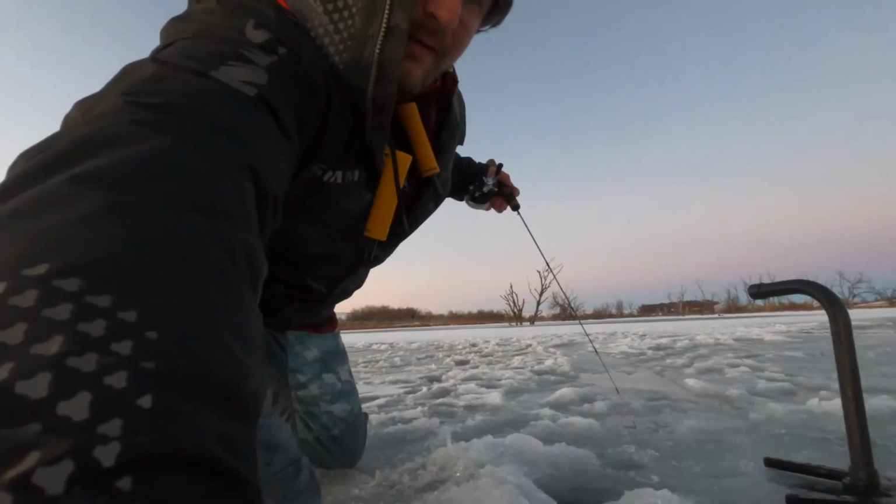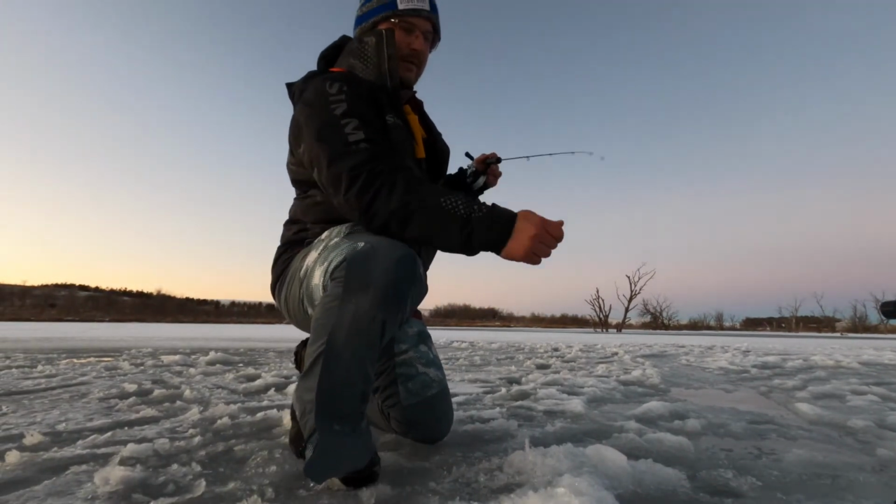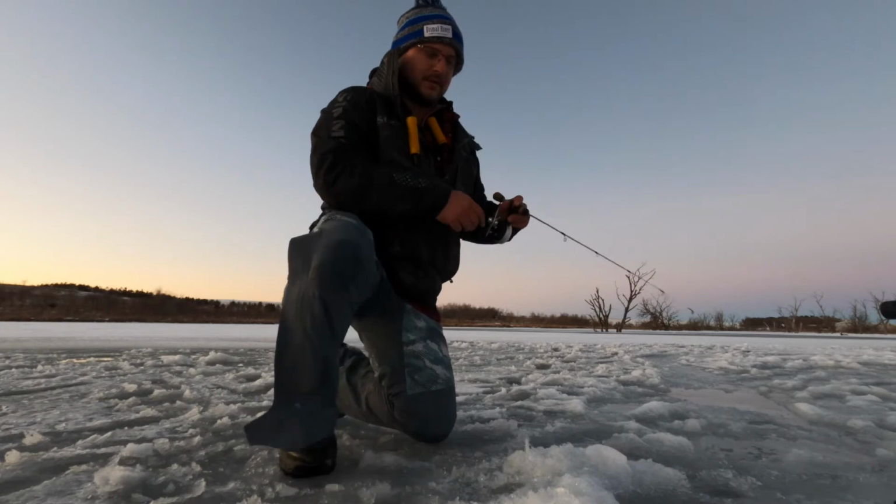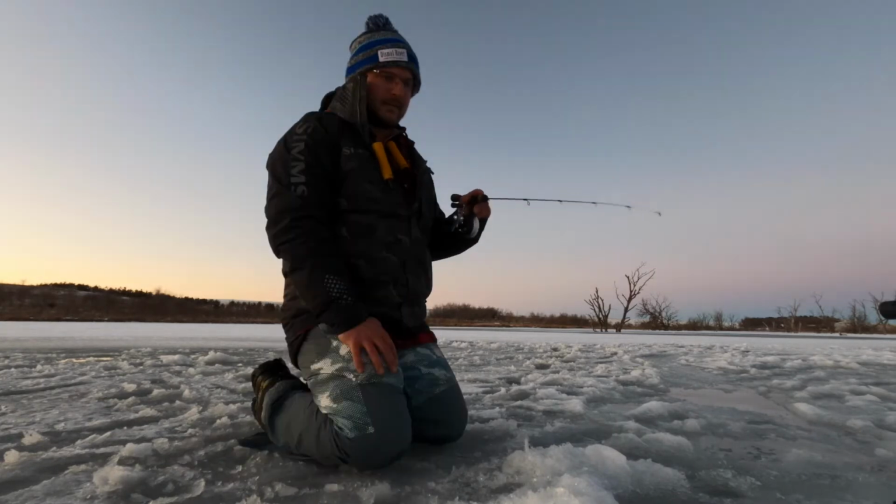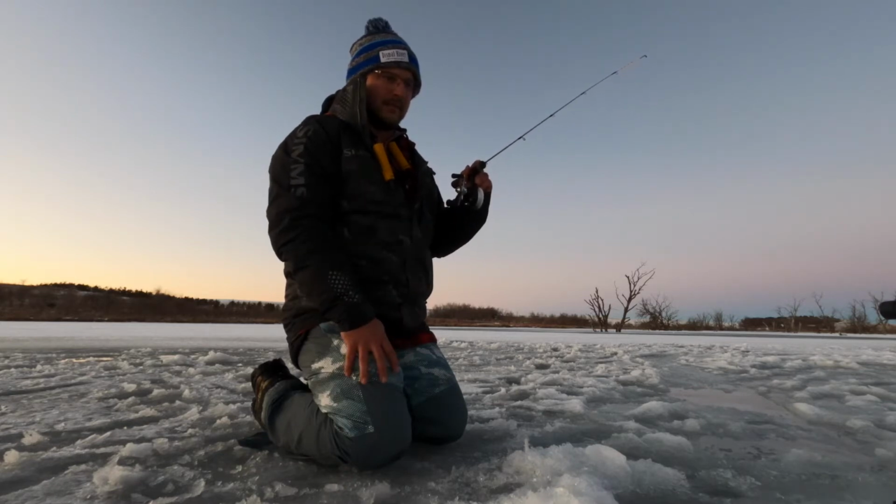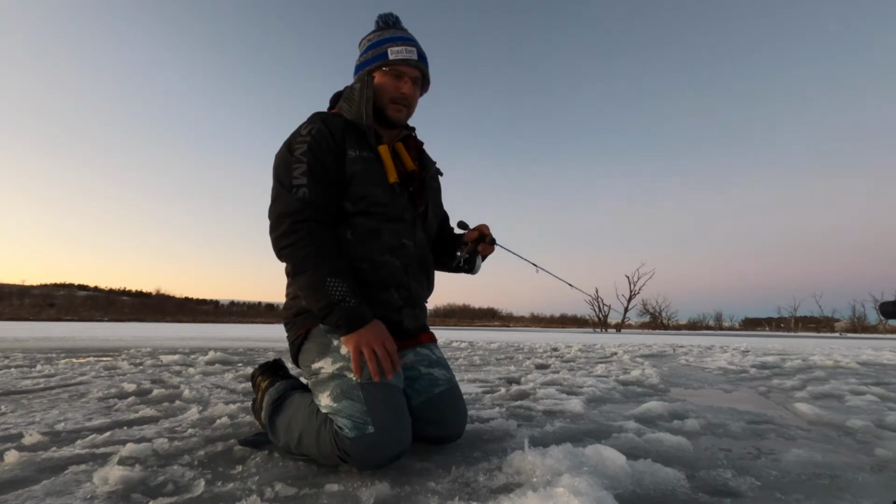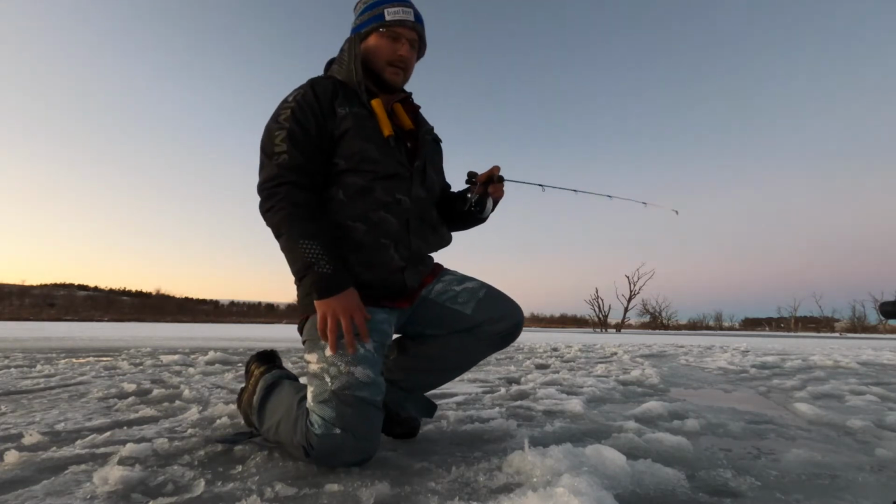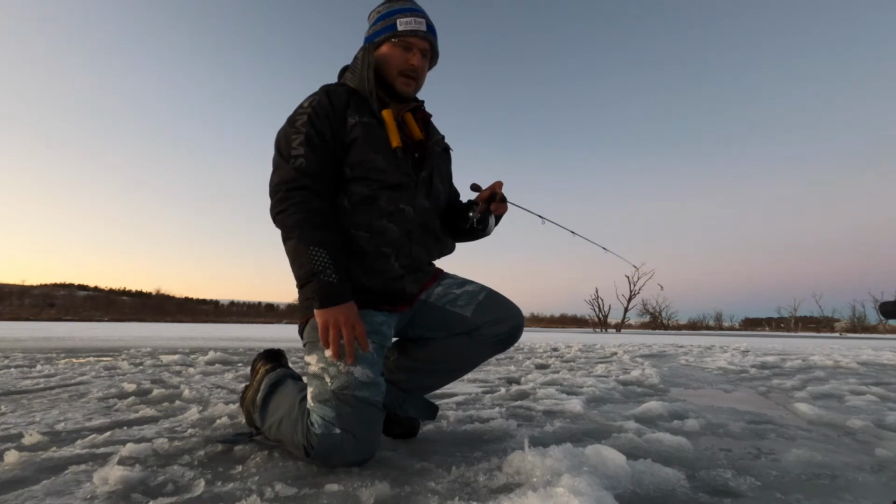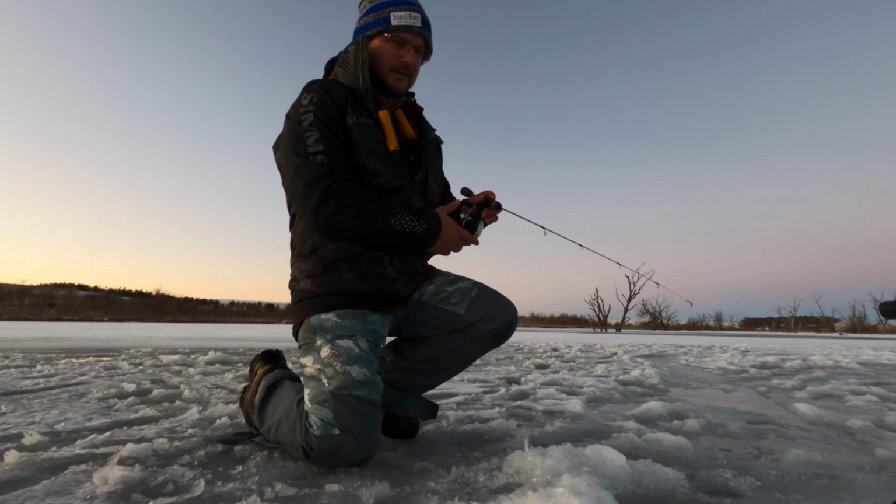I didn't really see anything over here, but then I saw them. So you've got to know your technology, know what you're looking for, know what you're looking at. And these crappie move fairly quick, so sometimes it's a pain in the rear end to stay on them, but you just got to keep working them, get them fired up. Usually if you get one of them to bite, they all kind of hang out and see what's going on, but in this instance it's a little bit more of a challenge.